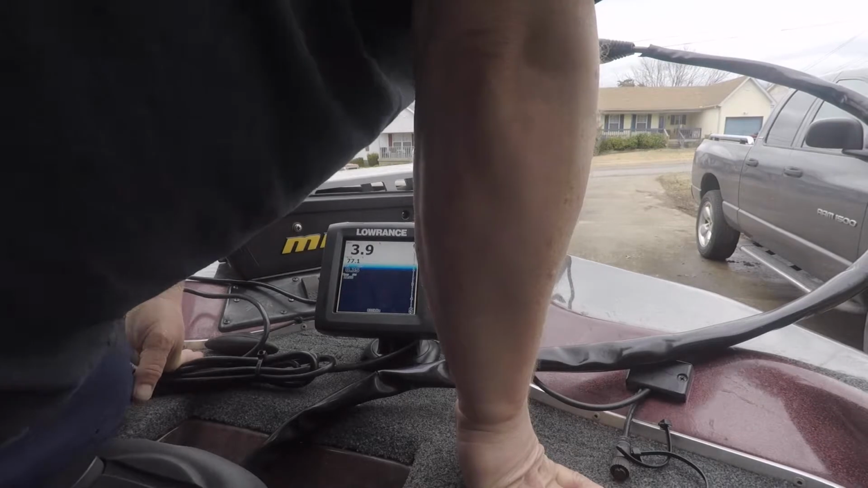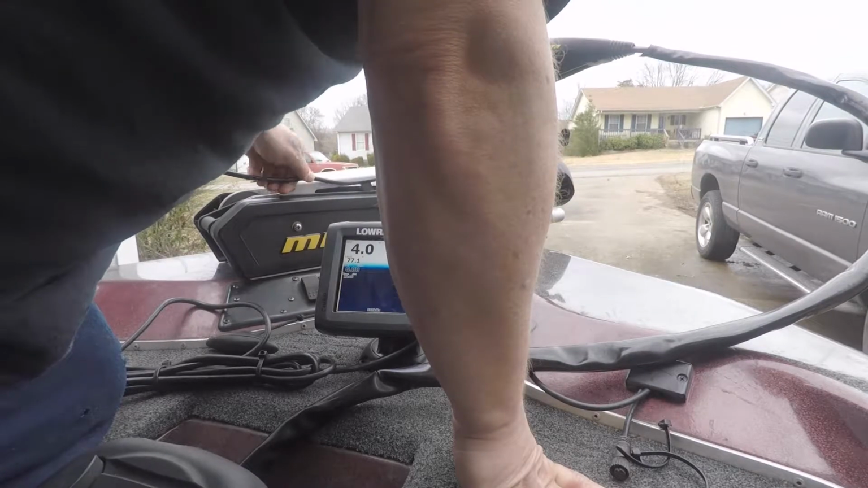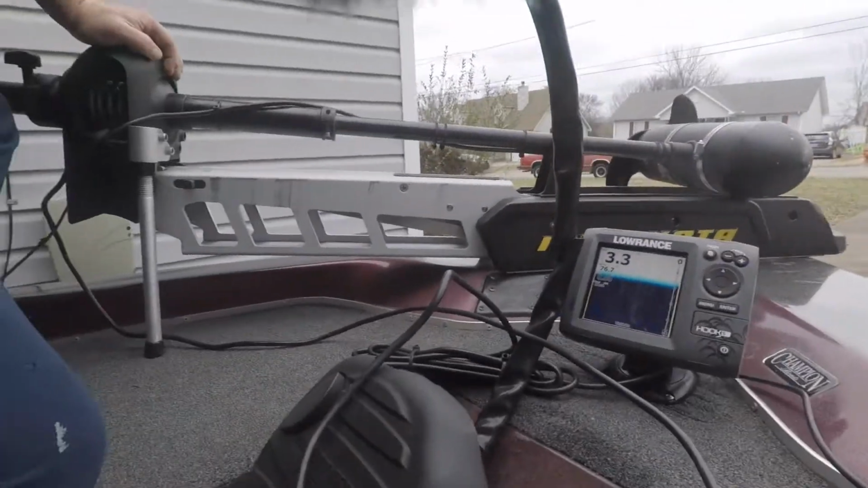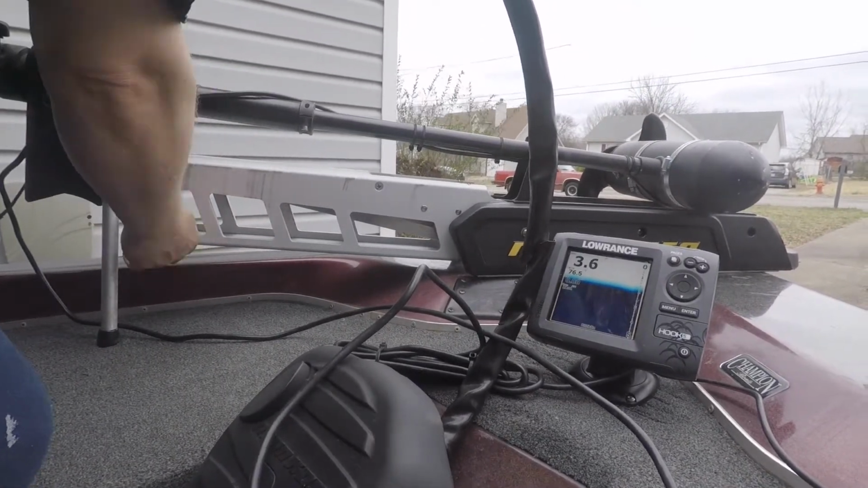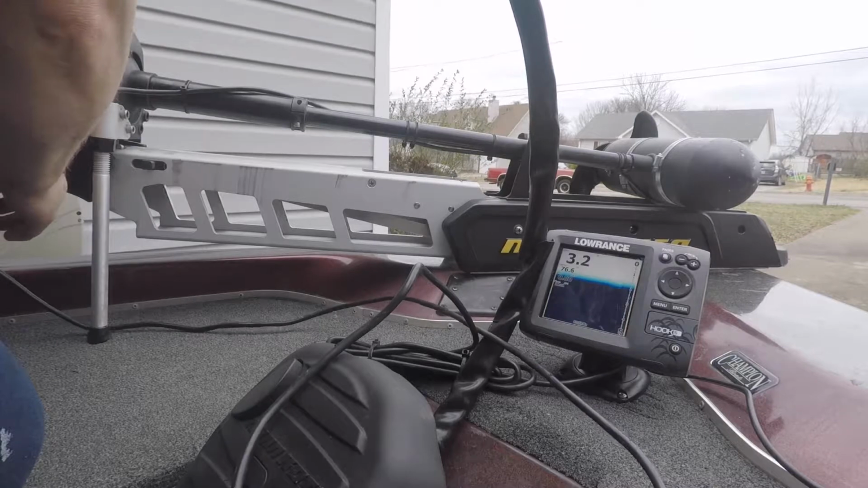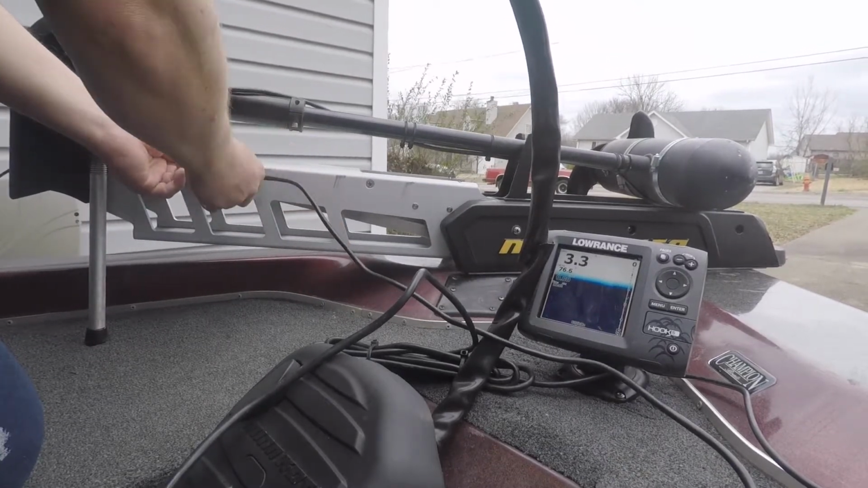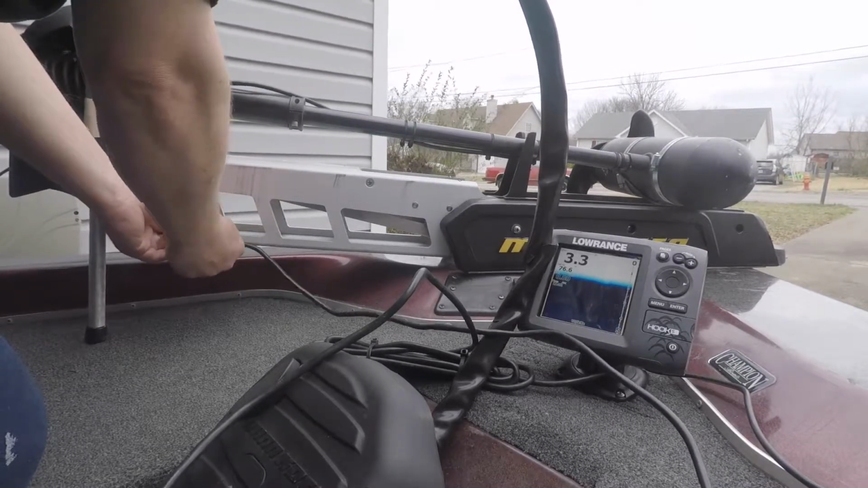So what I need to do is maybe figure out the best way to route this. So really the only way is to maybe up here, you could take a couple of tie wraps and then I could do something like down here.